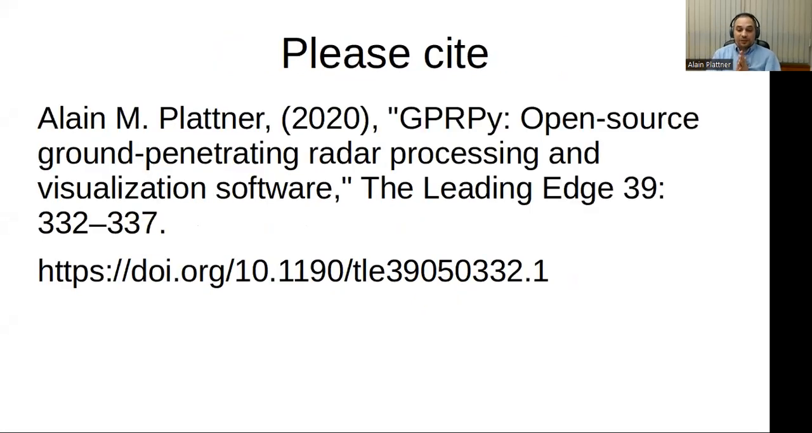If you do use GPRPy, obviously you can do that however you would like. It will never cost you anything, but I'm asking that please cite it. This is an SEG journal, The Leading Edge, where I published a paper about GPRPy a couple of years ago. And of course, you know how it is for tenure track faculty. We get measured by how many people use our stuff, how many people cite us. So please, if you use it, here's the DOI, here's the citation.